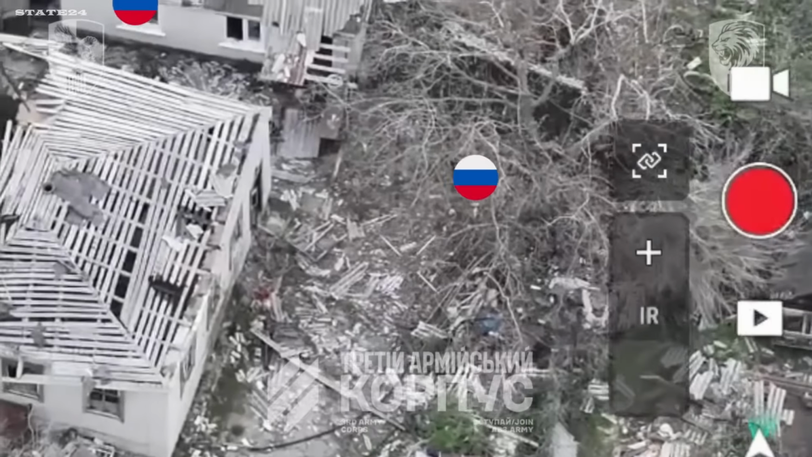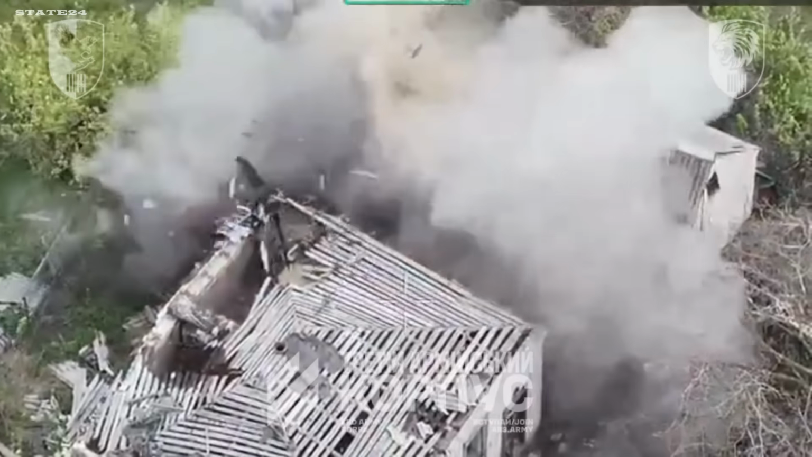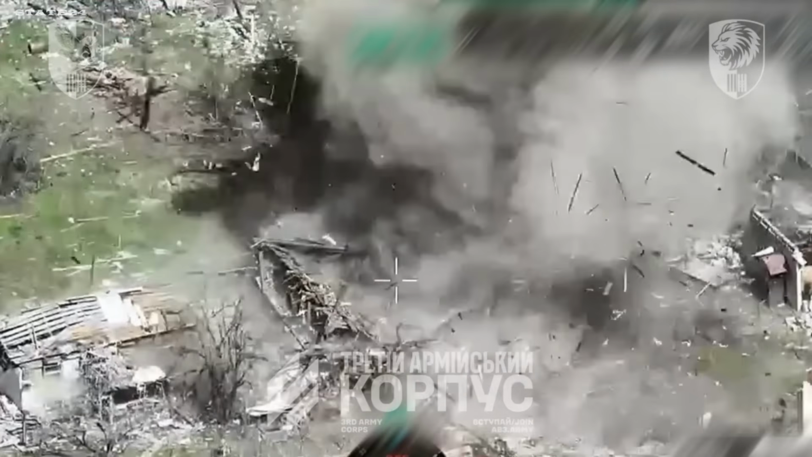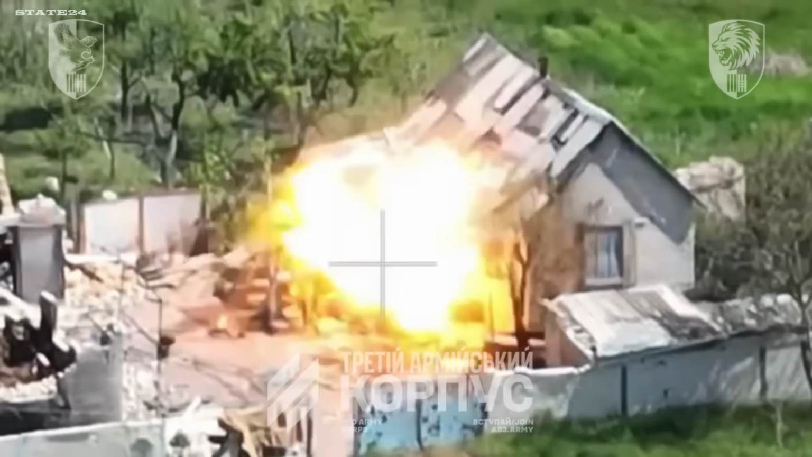2 Russian soldiers were spotted by Ukraine's 63rd Brigade while entering an abandoned house in the Donetsk region. Shortly afterward, chaos erupted. FPV drones launched repeated strikes, completely destroying the building. The 2 soldiers failed to survive the attack, and the 63rd Brigade didn't stop there. Building after building, shelter after shelter, every structure Russian soldiers entered in the sector was struck. Not random targeting, a systematic sweep designed to deny Russian forces any foothold in the area.